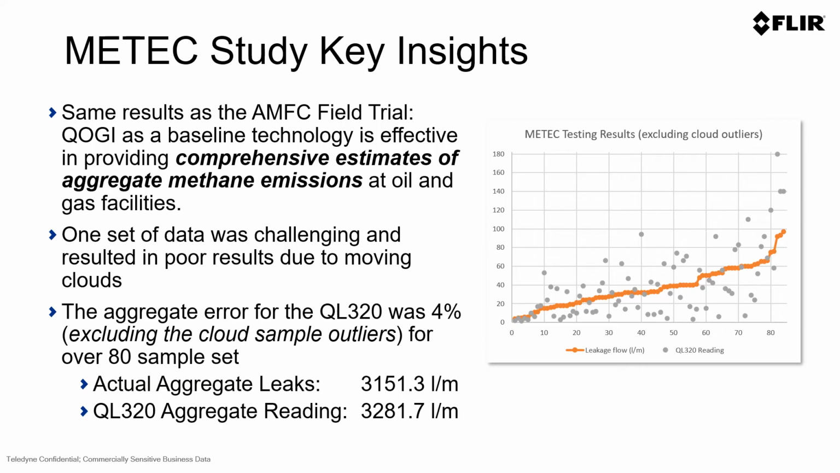If we exclude the cloud readings and we take the average of all of the readings, we were only off by 4% aggregate compared to the actual leaks that were established by the METEC staff. Similar to the Alberta Methane Field Challenge, there were some leak measurements where we were off high, and there were some leak measurements that we were off low. This is a great validation study of the Alberta Methane Field Challenge and the accuracy of QOGI technology in an aggregate setting.